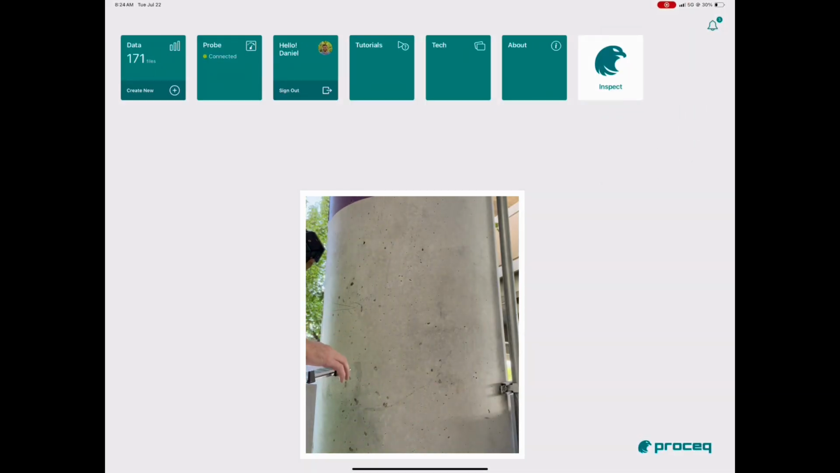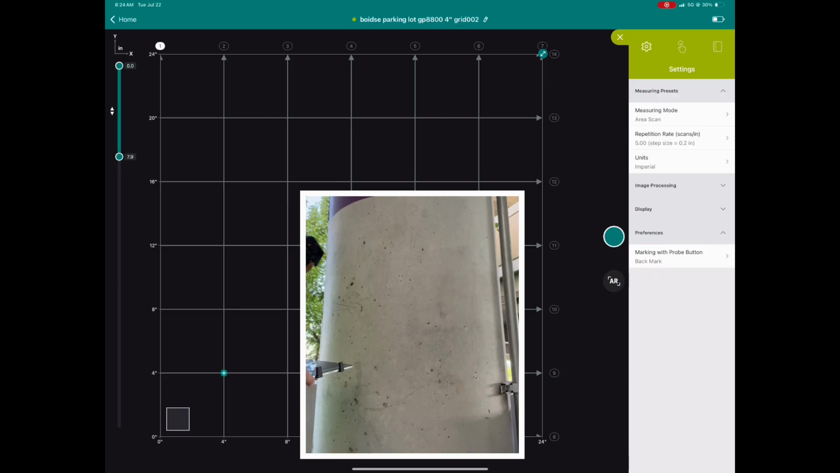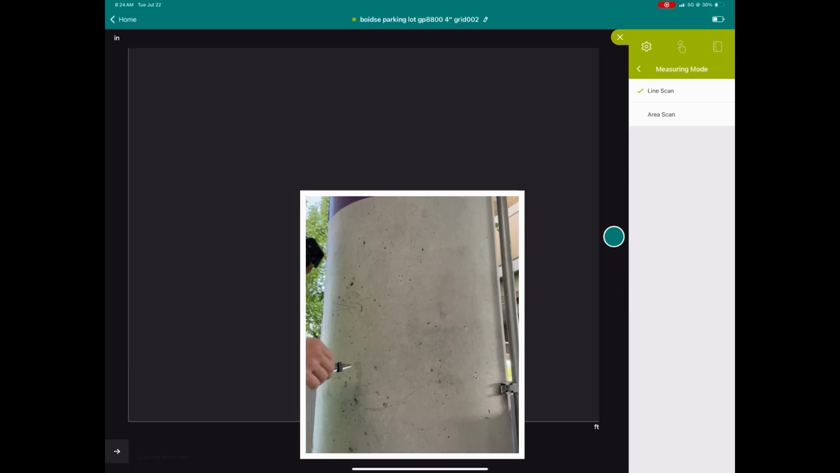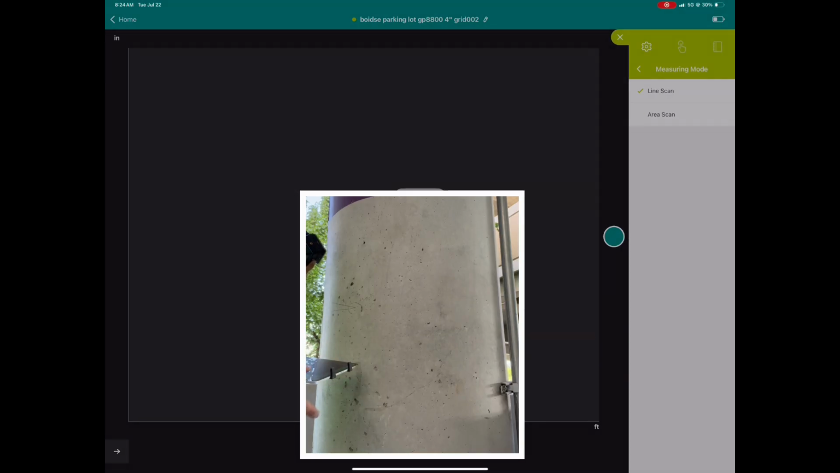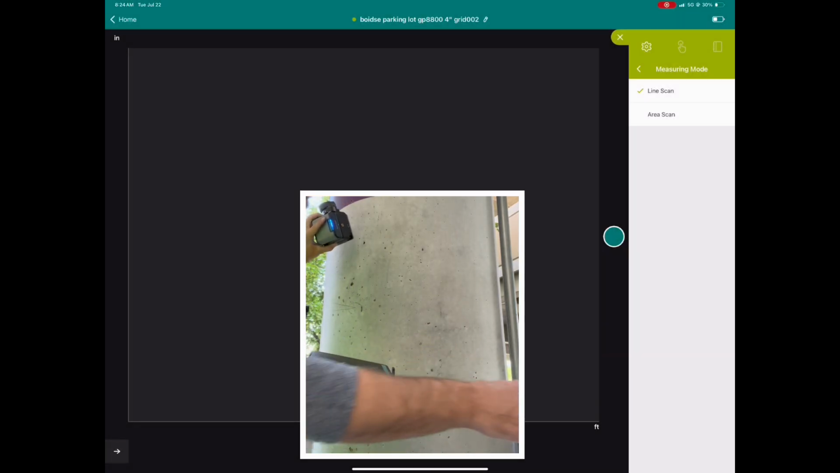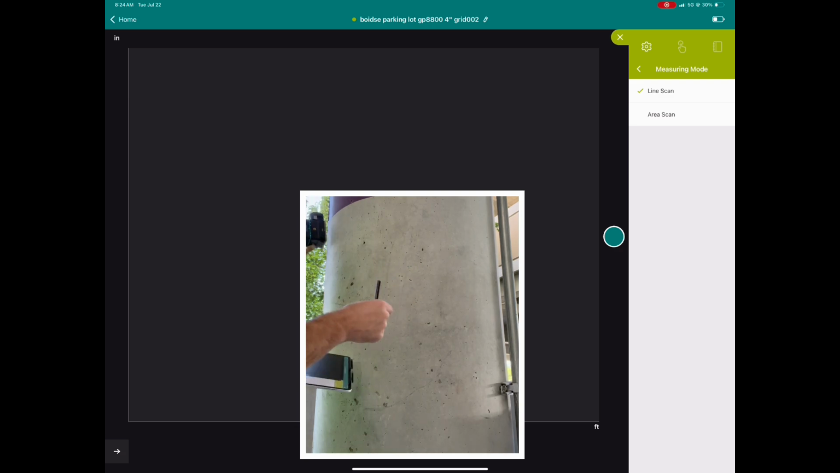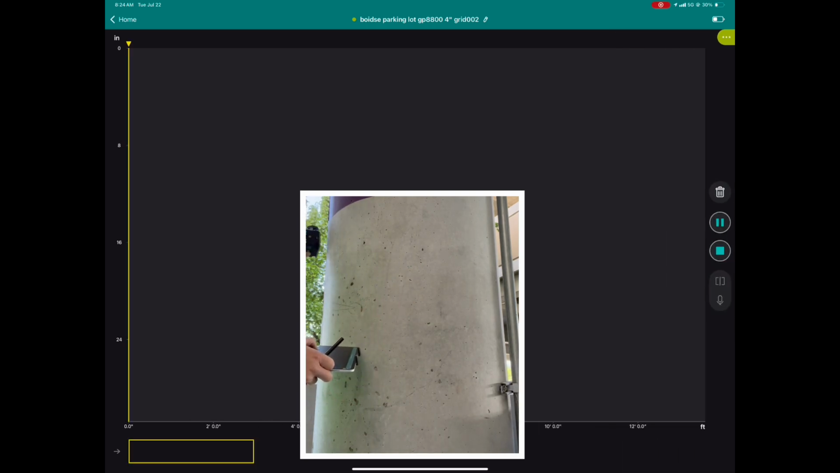Alright, so we're just going to go to new project. We're going to go to line scan. We're going to hit start. We're powering up on our unit here. So to mark our vertical bars, start button.